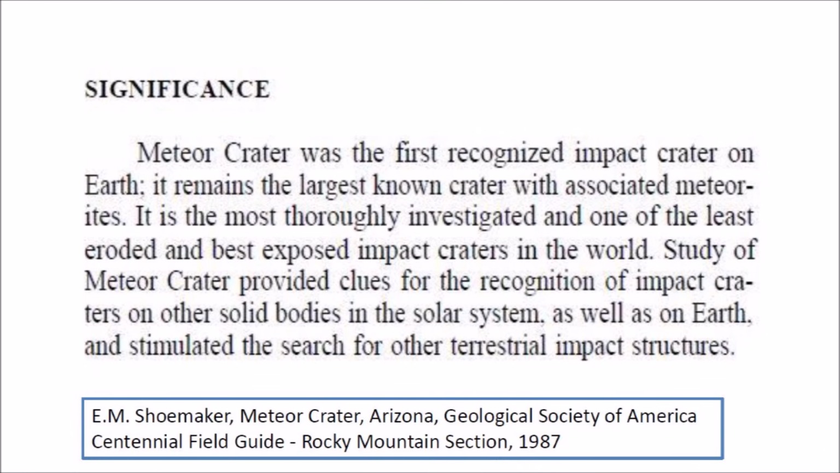Meteor crater was the first recognized impact crater on Earth. It remains the largest known crater with associated meteorites. It is the most thoroughly investigated and one of the least eroded and best exposed impact craters in the world.